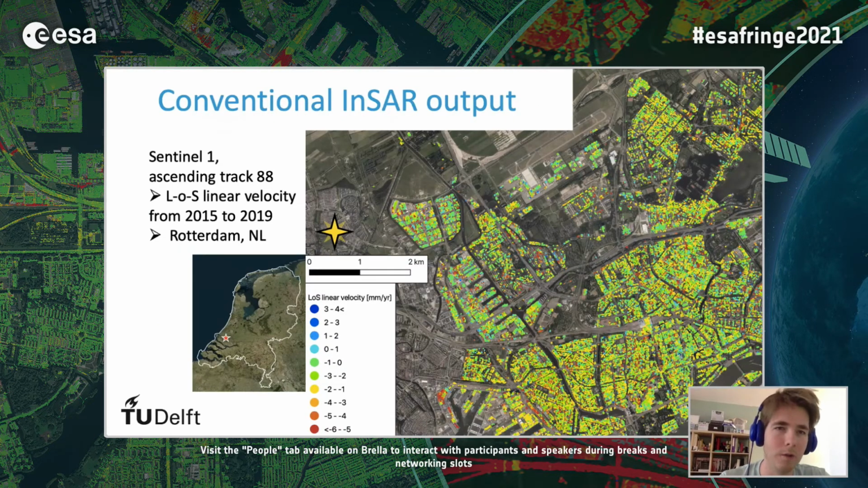Here I show you a conventional InSAR output that we would see in our current state of InSAR development. This map in particular shows an urban area for Rotterdam, the northwestern part of the city, with scatterers from Sentinel-1 ascending track 88. Here we show the line of sight velocity between 2015 and 2019, where we see all these colored dots basically spread out on the map.